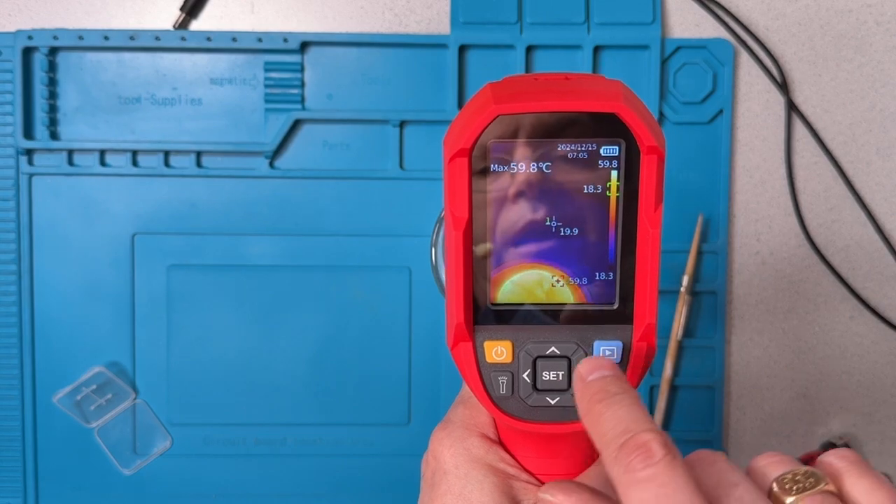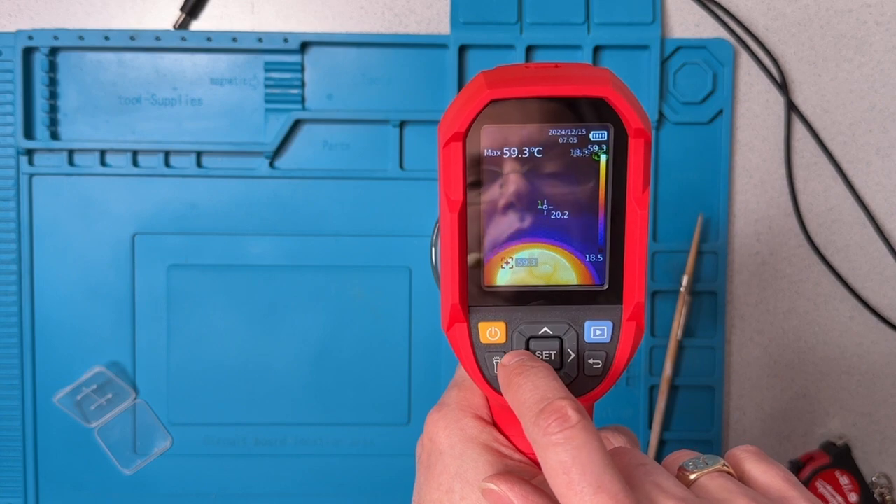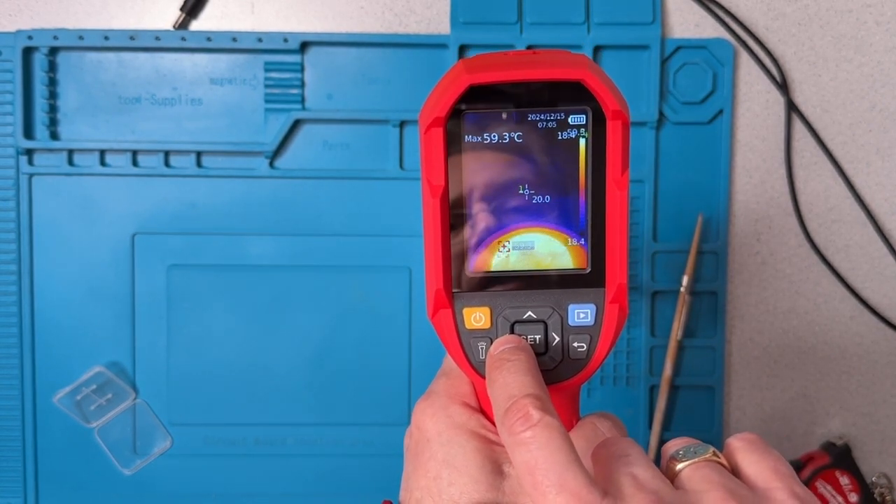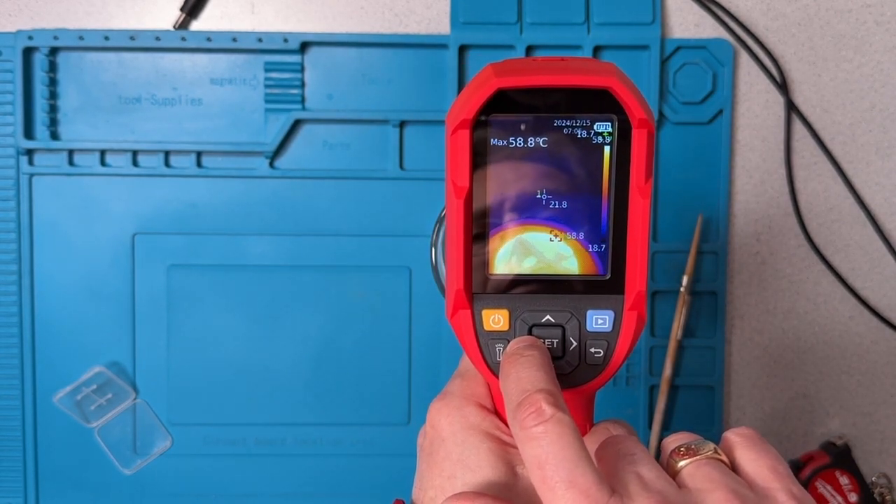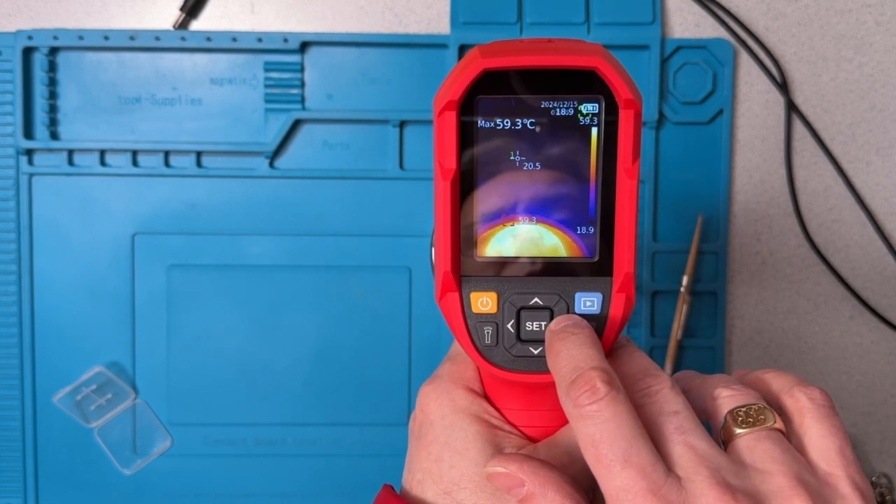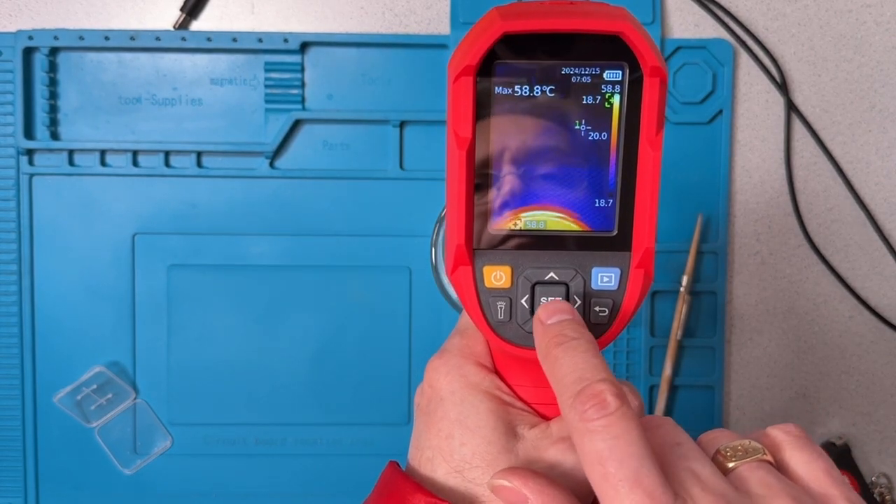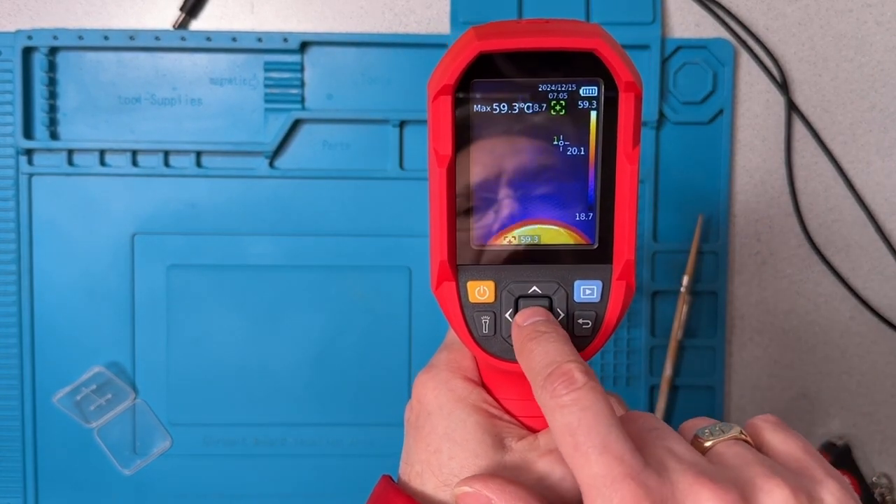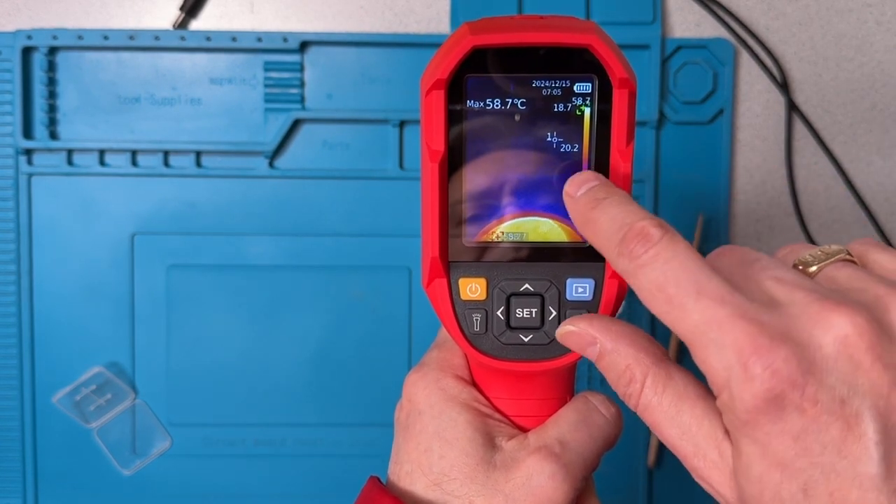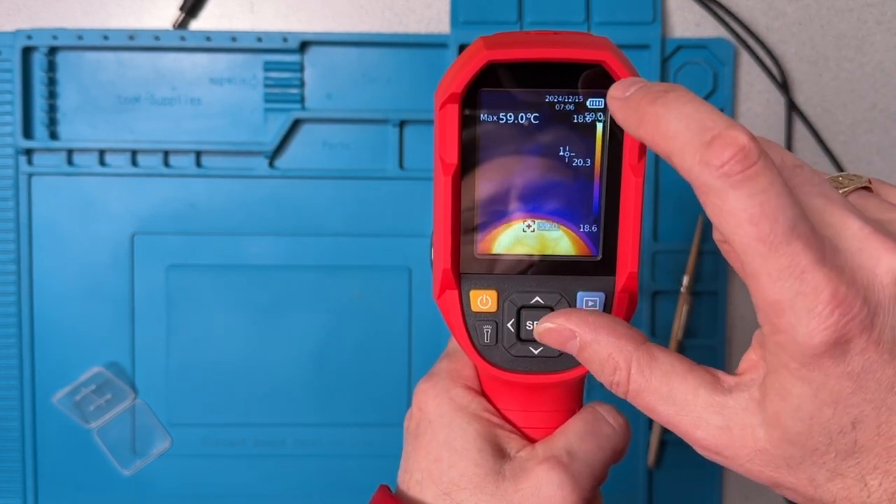What this does is it allows us to put a marker somewhere on the frame, and we can move it around by using these keys. Now, we have to hold the direction buttons down to get it to move. So you can see that moves it across. I can move it up. I can move it to the left. And then when I get it in the spot where I want it, I press set, and the number changes from green to white. And now that's going to stay as a point in the frame that it's going to show me the temperature for.